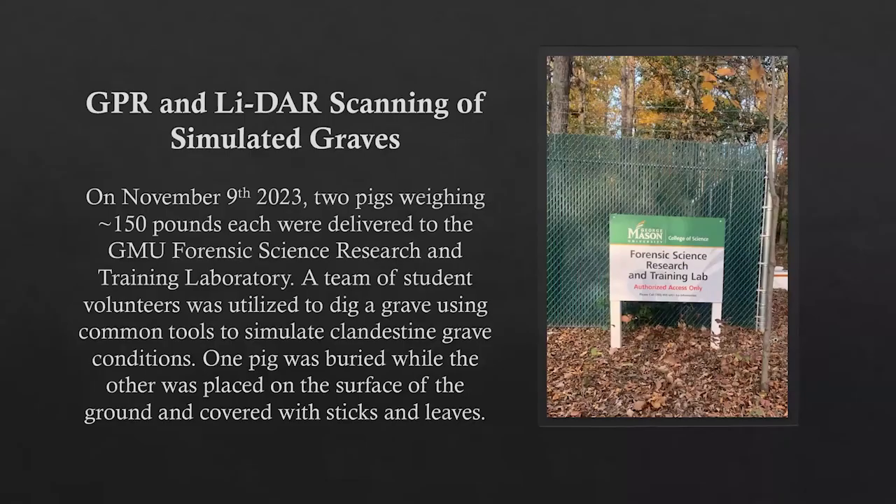So for our research, we combined GPR and LiDAR to detect simulated graves. On November 9th, 2023, 2 pigs weighing approximately 150 pounds each were delivered to the GMU Forensic Science Research and Training Laboratory. You all may have heard of this. We also call it our body farm.